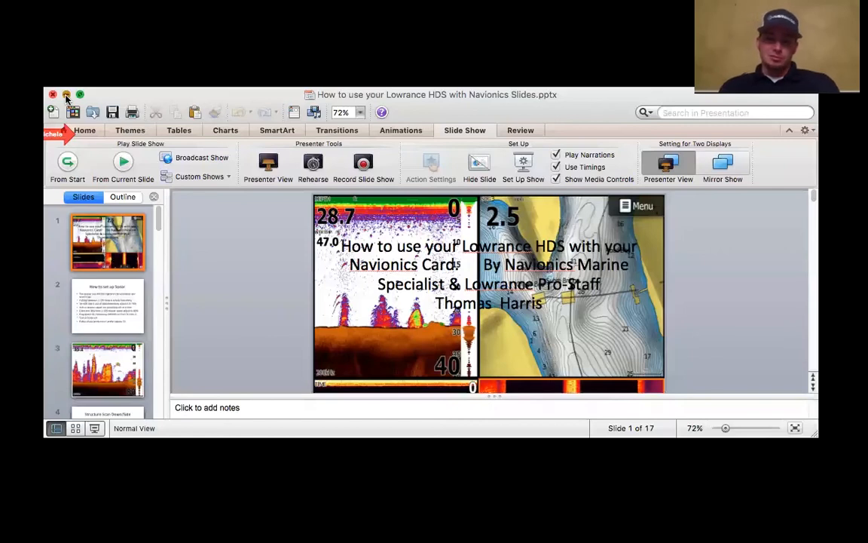I don't do it too much with rock. I just leave rock the same thing. But I find myself marking fish in an icon many, many times.